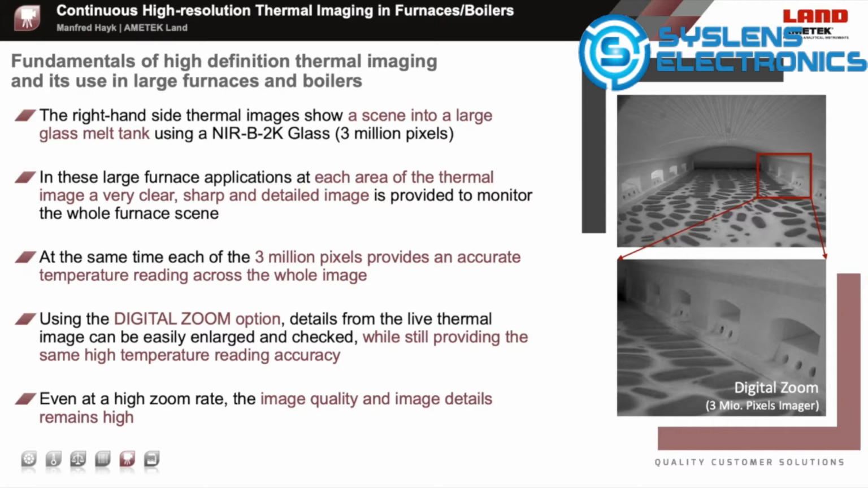With this high image quality, defects, leaks, or hot or cold spots can be located exactly and repaired to prevent further damage and energy wasting. These high-definition cameras provide not only an exact temperature measurement, even through hot combustion gases, but also a very clear, visible view for the furnace operators 24/7.